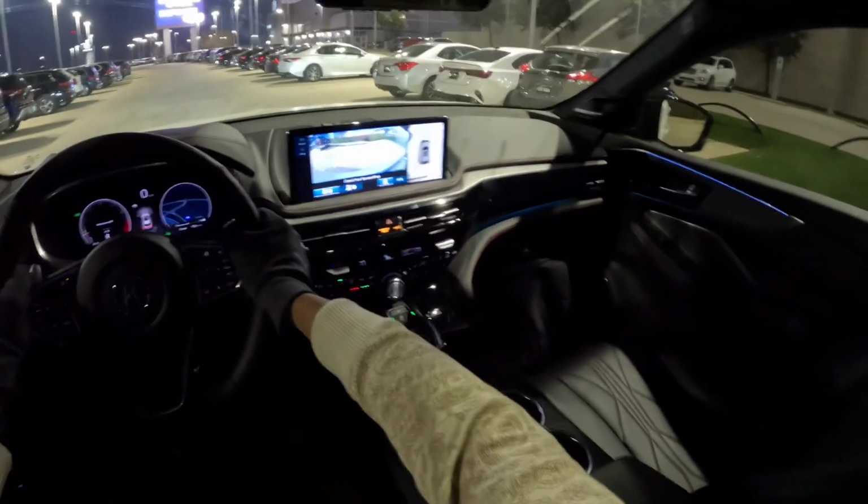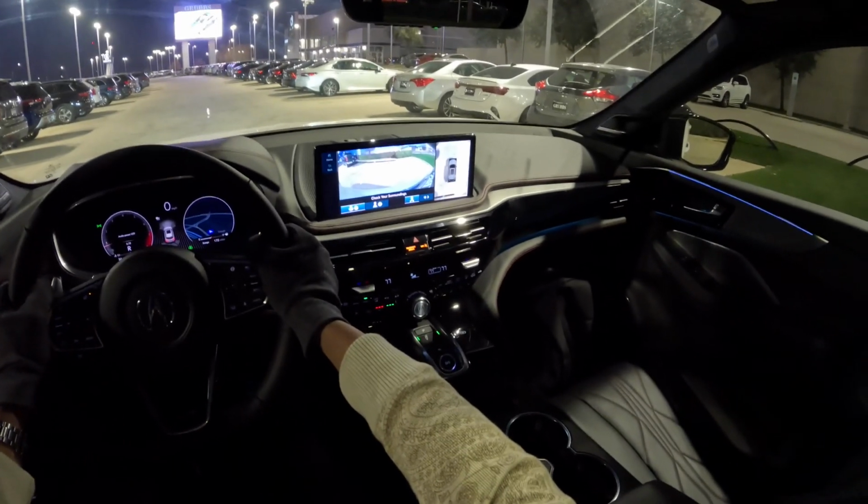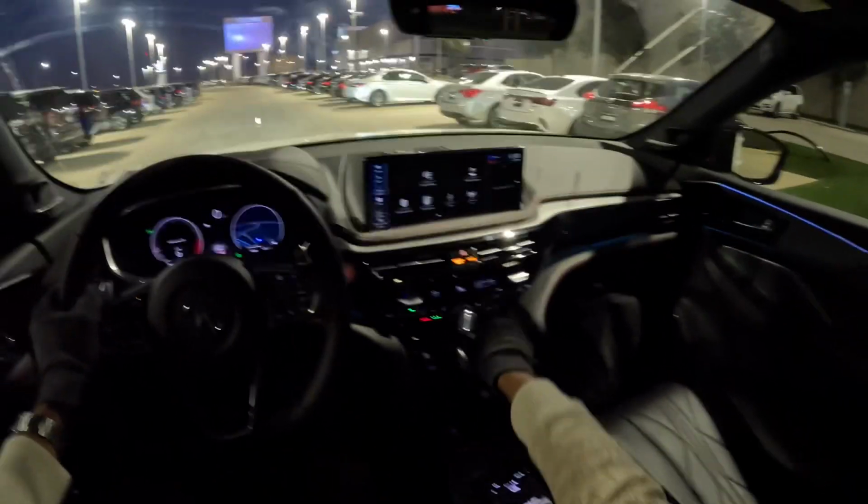And if you want to know more about the car and everything, I have multiple walkarounds, and I also have the review test drive of this vehicle, so be sure to check that out. And also, here's a reverse camera. Let's just get out on the road now.